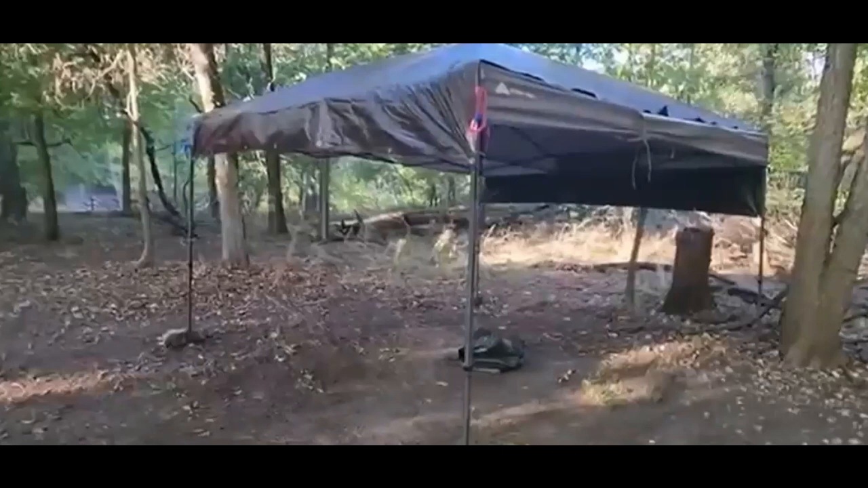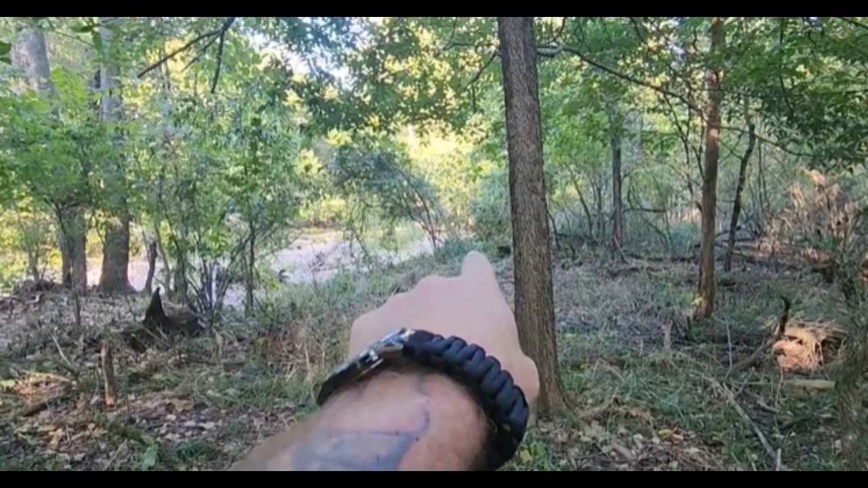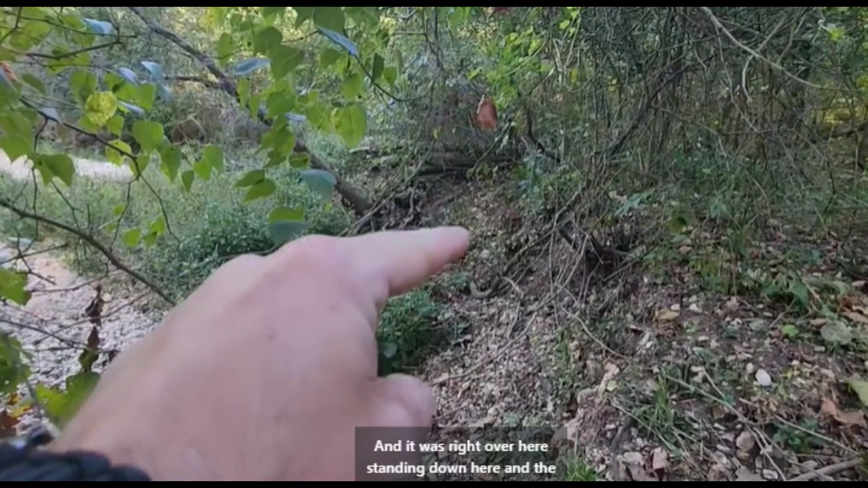Okay, here's the view where the kitchen canopy was. So that was where I had my thermal camera on a table and was viewing down towards the creek there. And there's Shane pointing out the spot at the edge of the creek where the creature was. And here he is down in the creek. Since he has already been in that spot recreating the thermal image, that's where it was. So it was on that little ledge looking up over the bank.